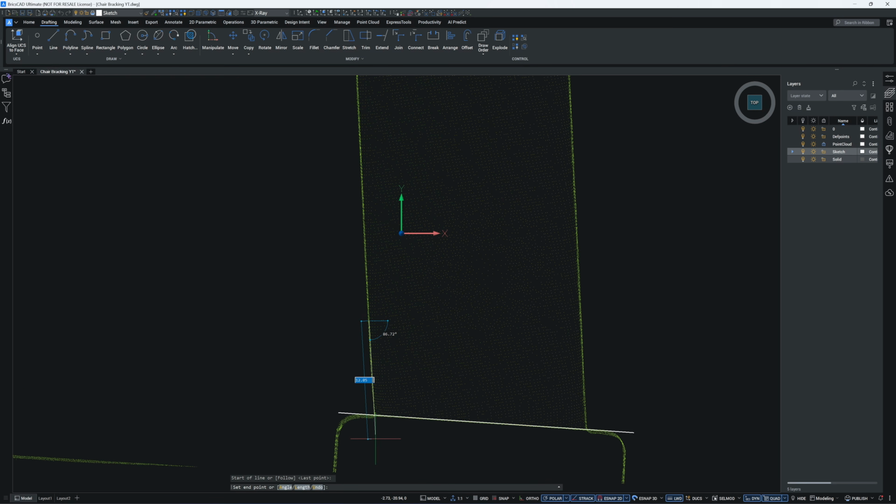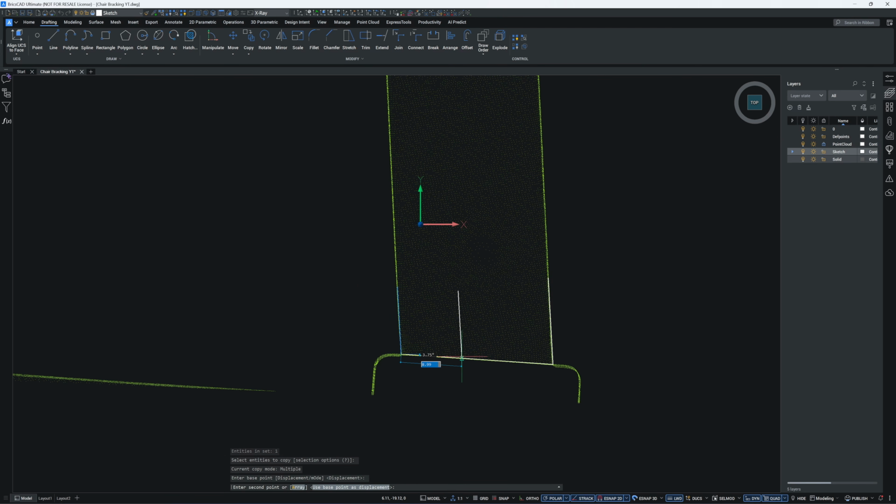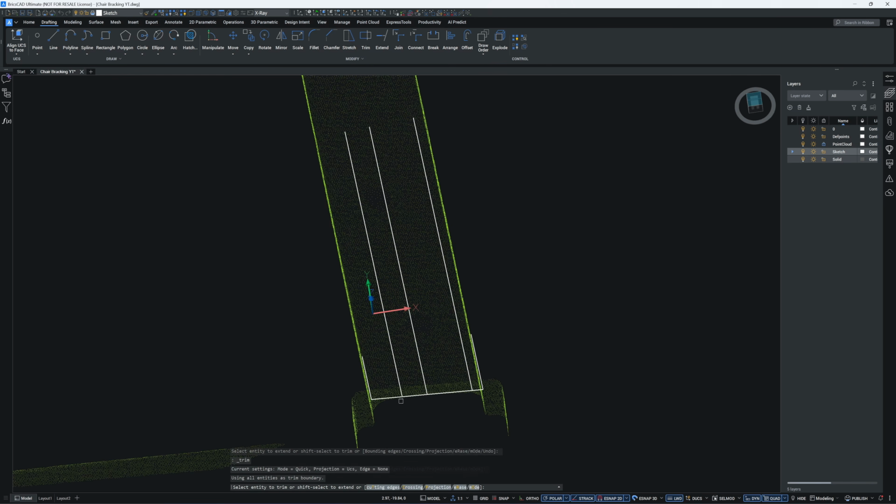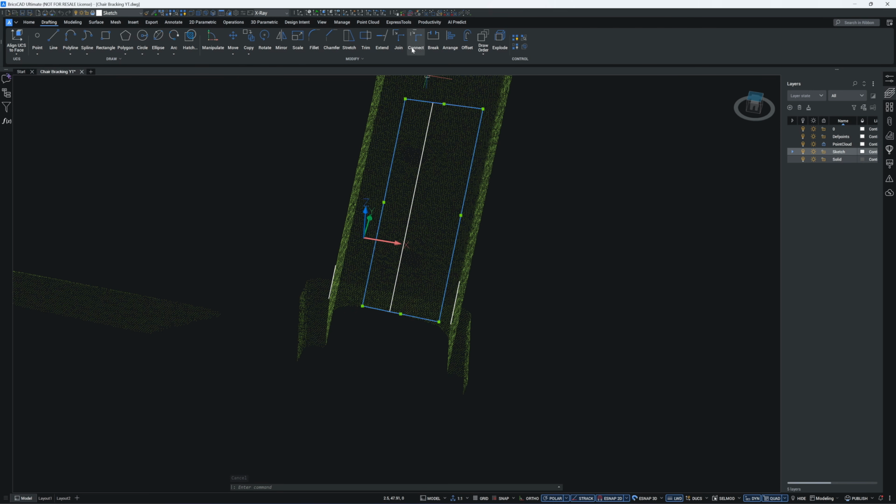Create two lines, offset one of them, and then trim both ends. Copy one of the lines to the midpoint and drag one end along the length. You will see two dimension input boxes. Press tab once and enter 60 for the length. Offset the line 5 mm on this side and 9 mm on the other side. Select the four lines and use the join command to combine them.